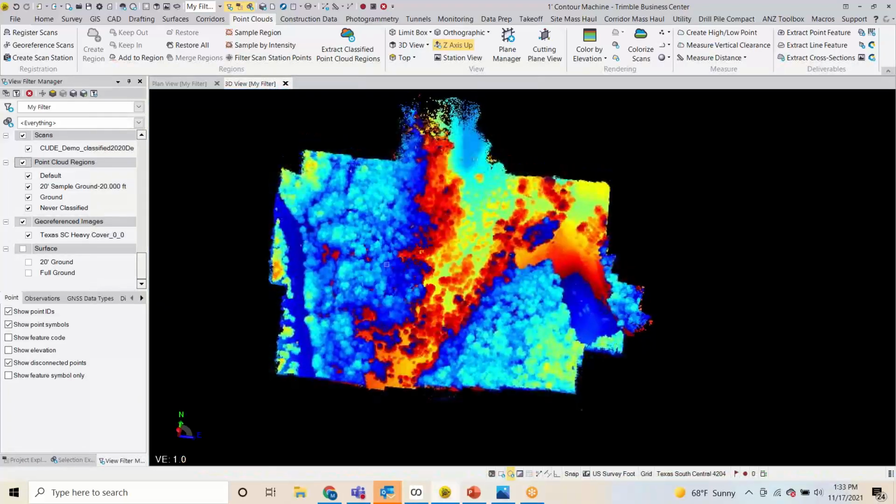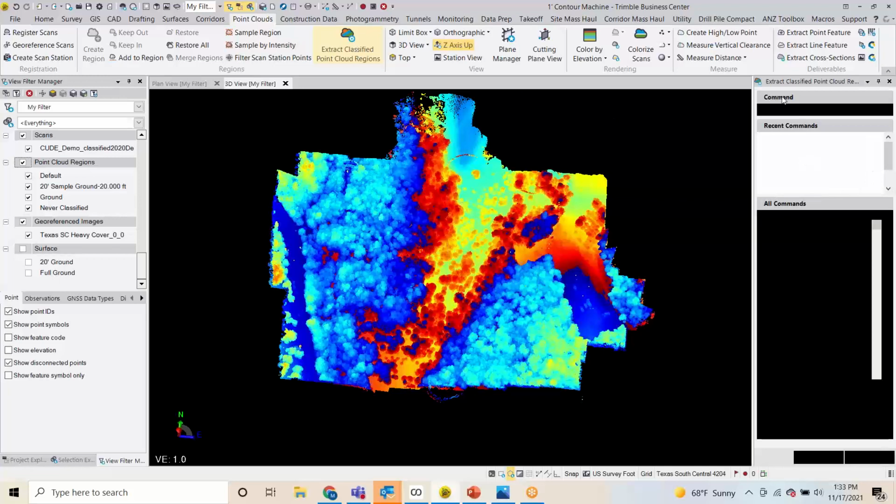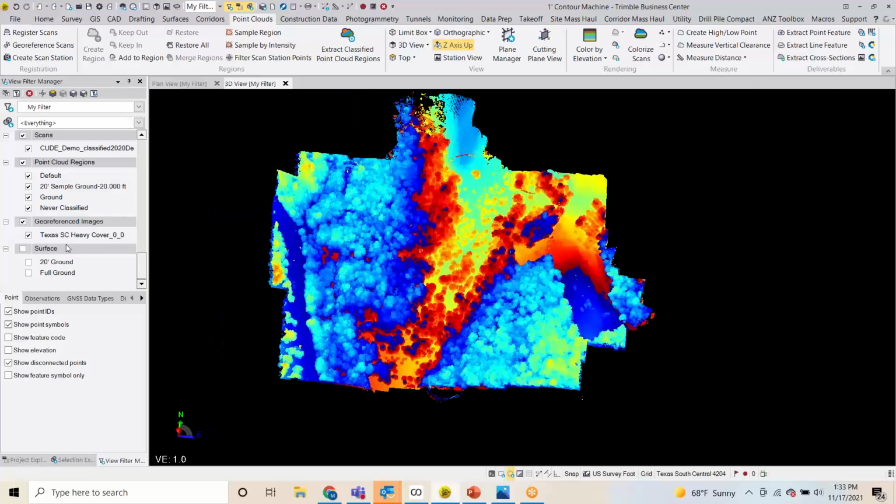So right here in Trimble Business Center, if you open up the point cloud tab, they have this button called Extract Classified Point Cloud Regions. So if I click on it and open it up, it'll actually extract the ground, extract different regions. In this case, we're just worrying about the ground. So I can uncheck everything but the ground, click extract, and then the software will go in and actually find the lowest points and give us what it thinks is the ground. It's not a magic button, but in most cases, it's going to get you down to what you're trying to accomplish.